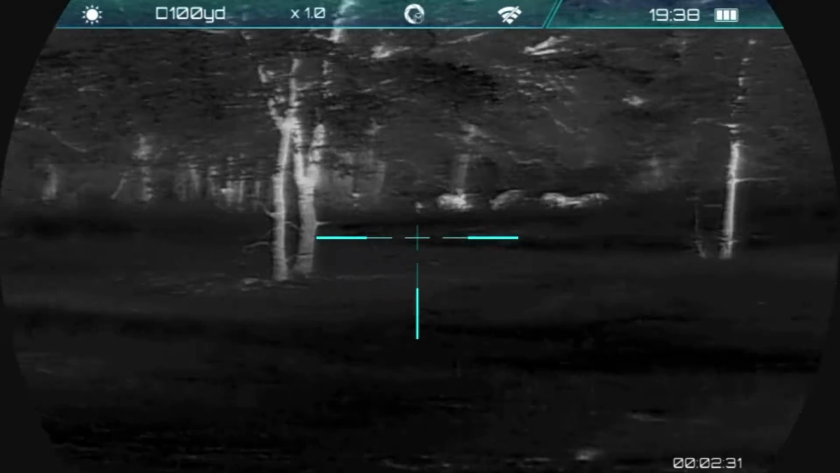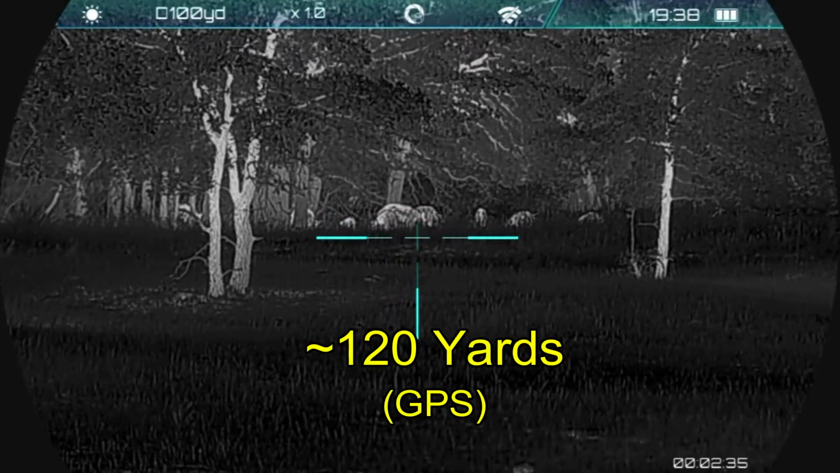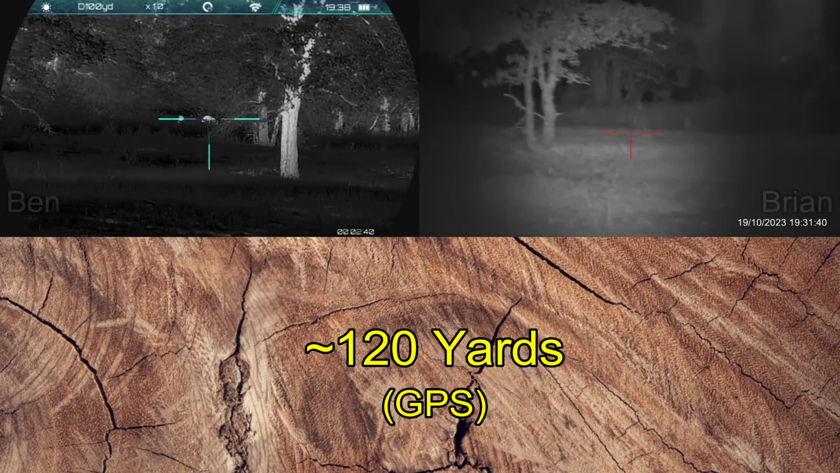That is divided into two groups. We've got this main body of the group that's at about 120 yards. We've got more hogs off to the left and the trailing boar coming in from further to the left. And here I'm online as well.